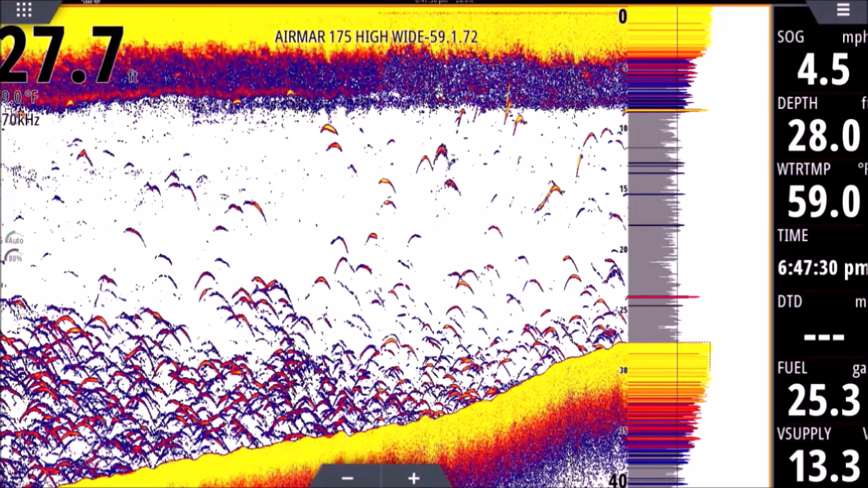Now you're going to see some of these only have the orangish, red, or the blue. It could mean a few things. It could mean they're smaller fish, or it could mean it's near the edge of the cone of your transducer. So it's giving you a weaker signal. Every one of these fish could be the exact same size here.